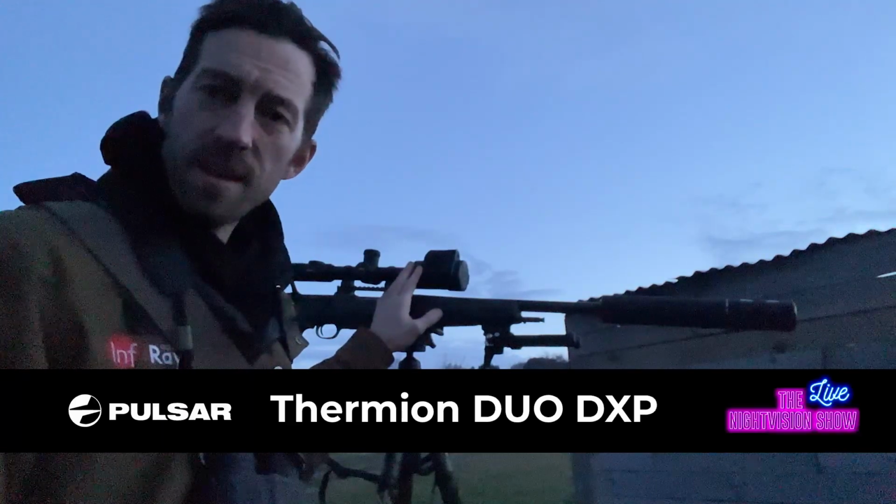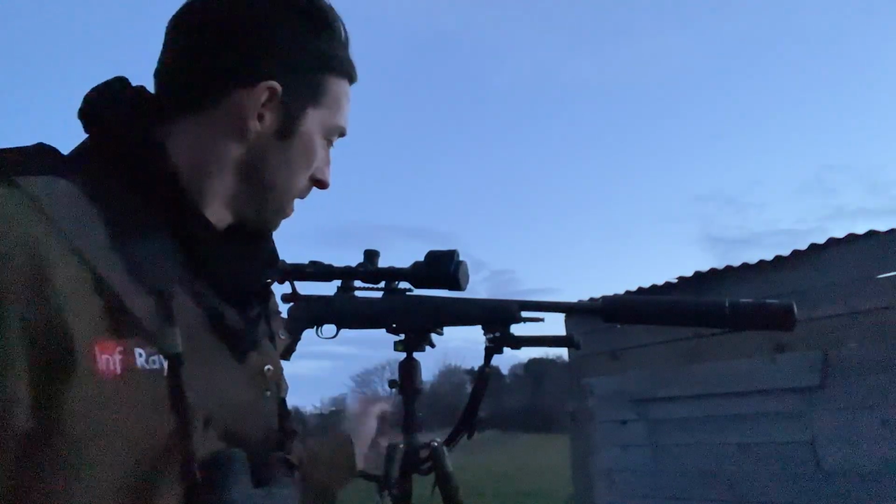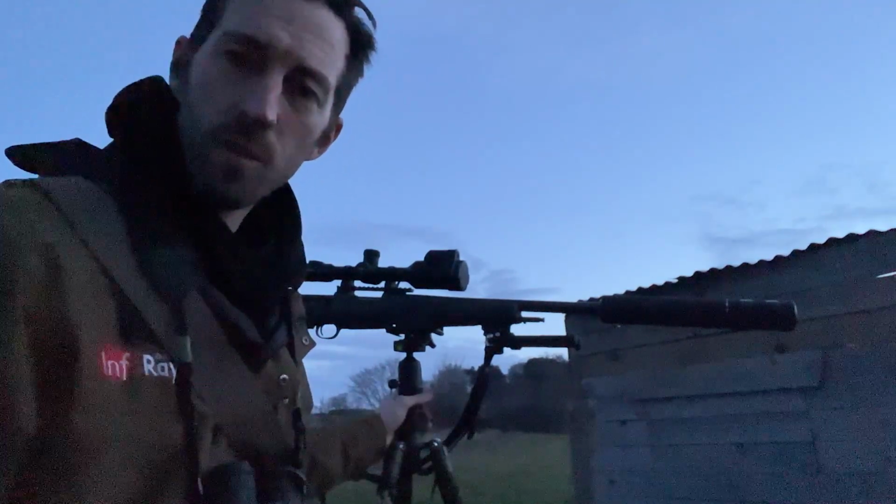Tonight we're out with the Thermion DXP50 mounted on top of my Hauer 223, sitting on top of the Recon CT1 tripod, spotting with my Merger XP50 LRF. Welcome to the Night Vision Show.